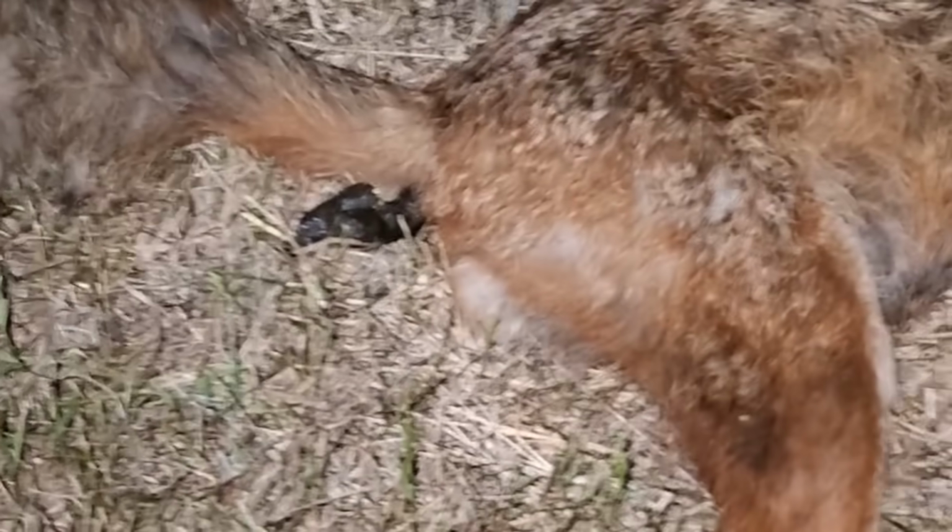Oh dear, he's leaked out his rear end. Another dog fox.